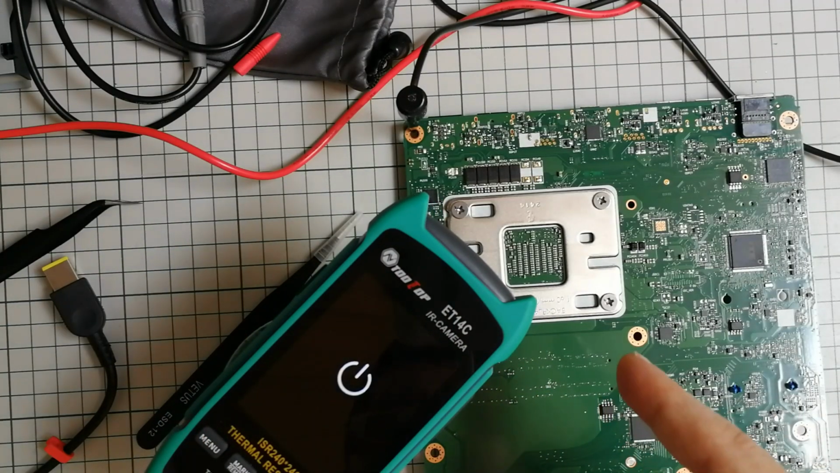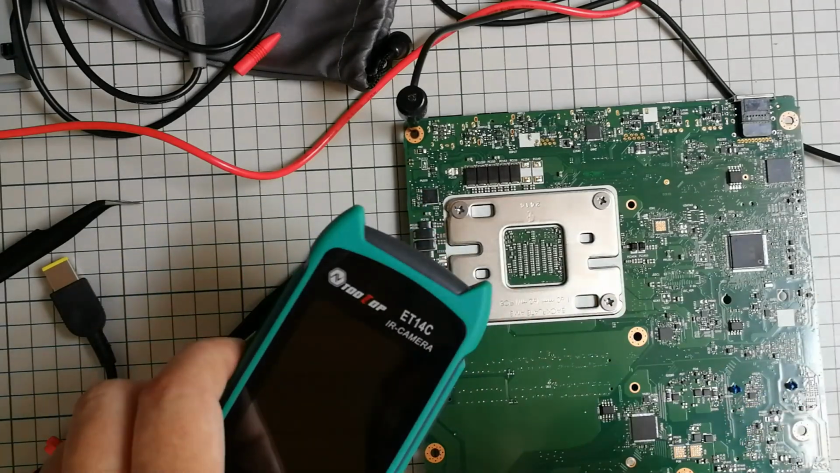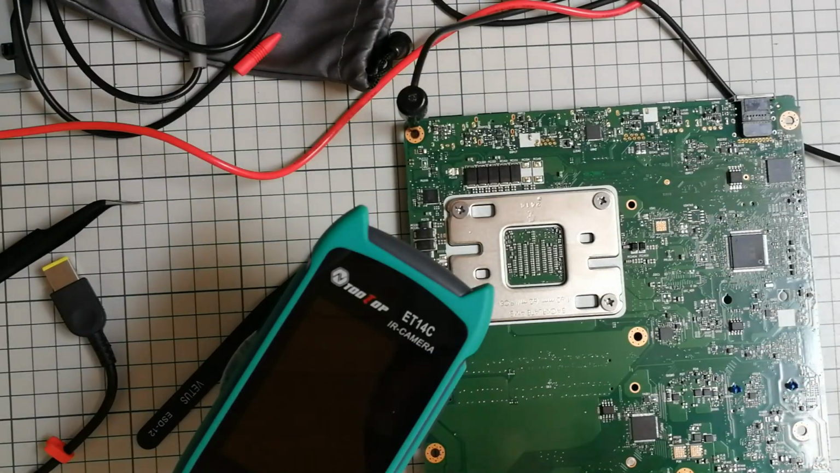I didn't take the CPU apart because the short was on the main power rail that was before the power to the CPU. So I think that's it for now. I just have to measure something appropriate, a capacitor in value, and then order something. And yeah.